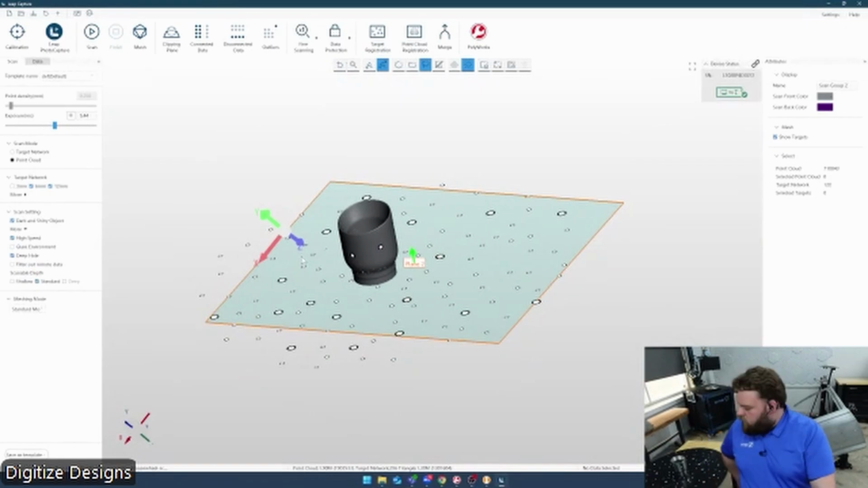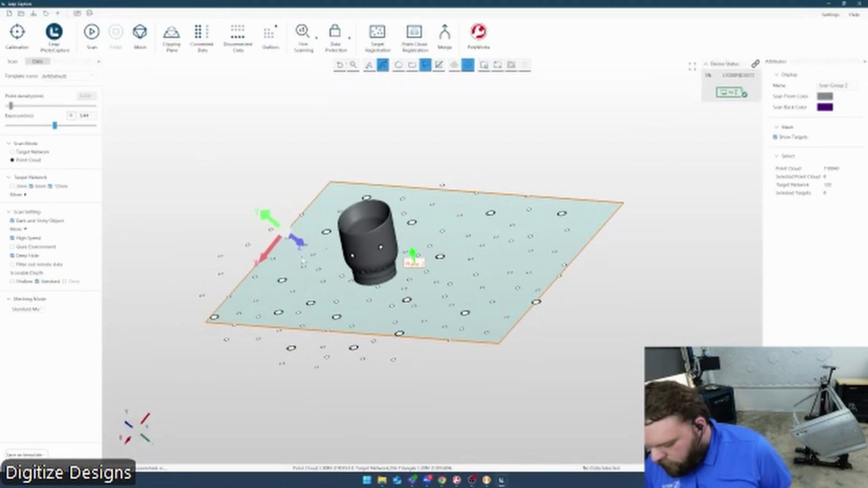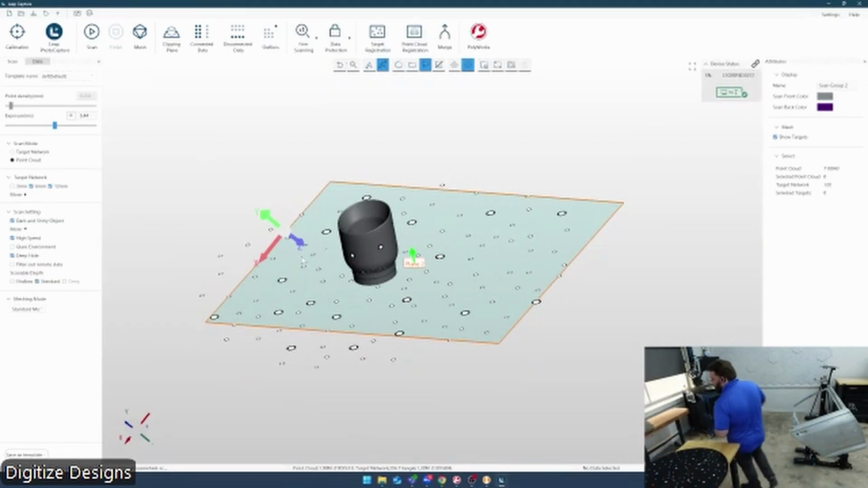Let's see here. Grab something that's off the shelf here to look at.